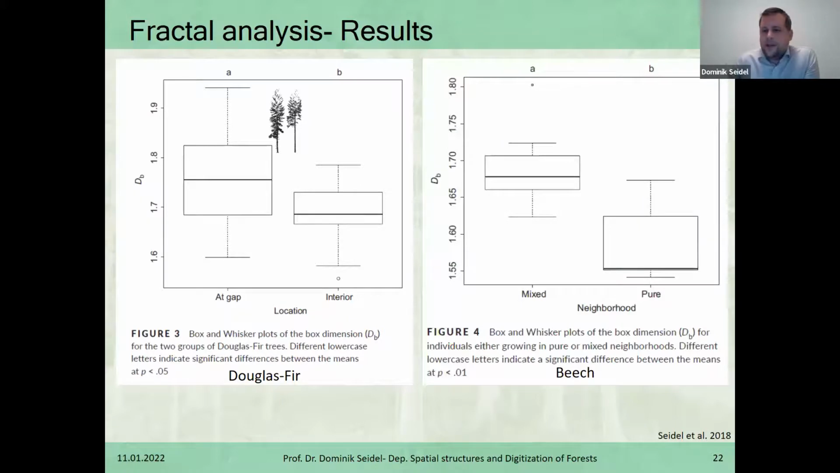We tested again for beech trees in Germany here. We tested, does a beech tree growing in a mixed neighborhood of other tree species as competitors have a different box dimension than a beech tree growing just among beech trees as neighbors? And we found that that is the case. A beech exposed to competition from other species seemed to develop a more complex crown, and that perfectly fits to what Bayer et al., for instance, found in 2013.